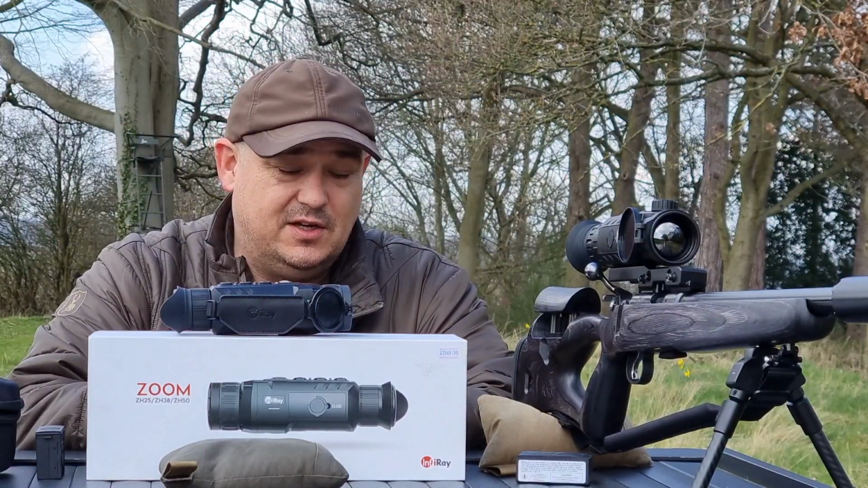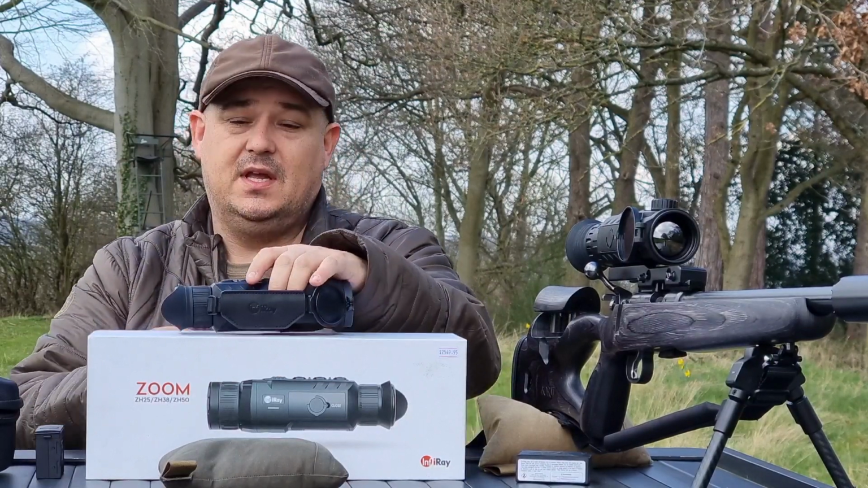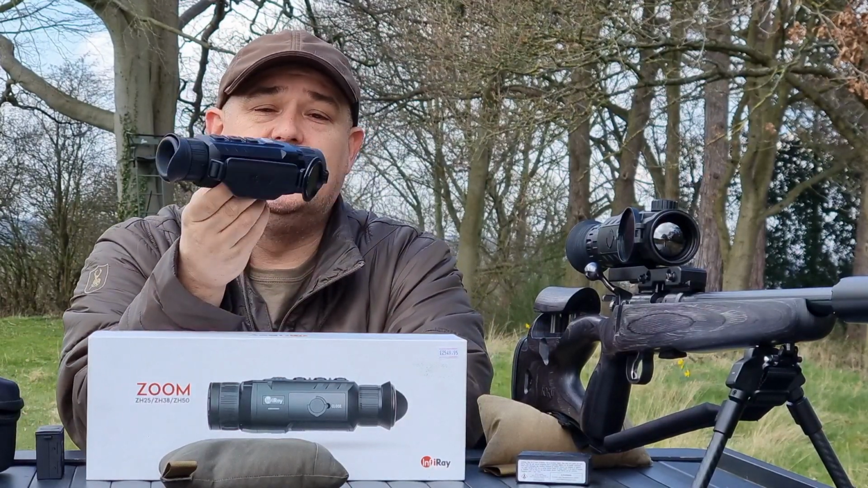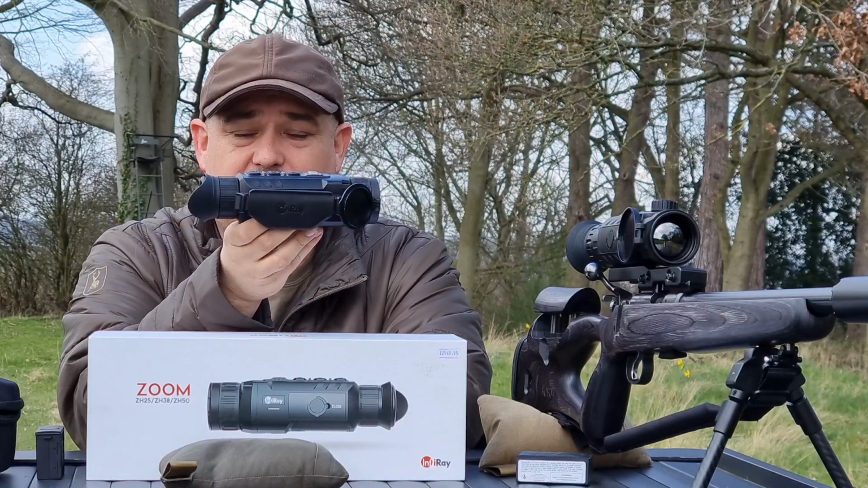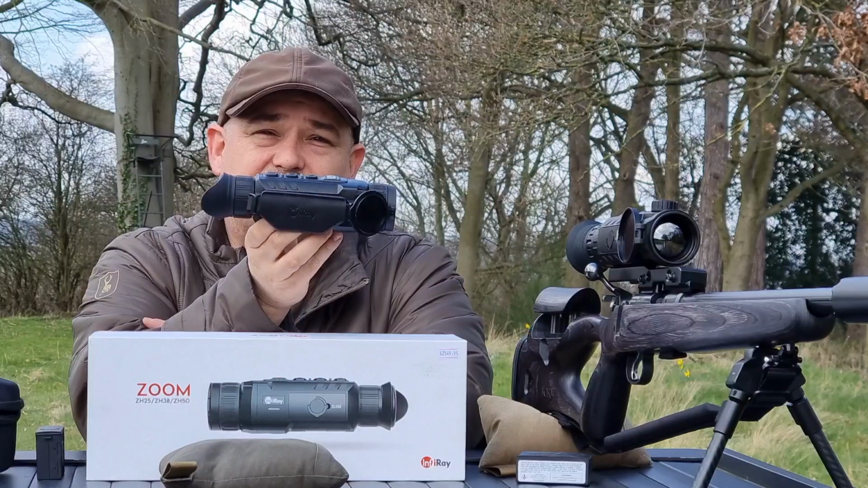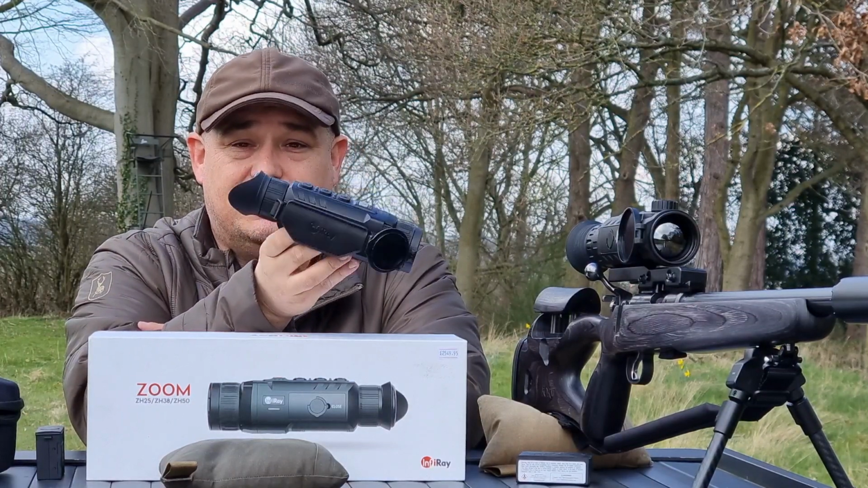This week we are taking a look at the Infiray Zoom. This is the ZH38 model, and you can see here, this has got a 640 by 512 thermal sensor running at 12 micron. The display in the back of this is 1440 by 1080, which is really nice and crisp and clear.